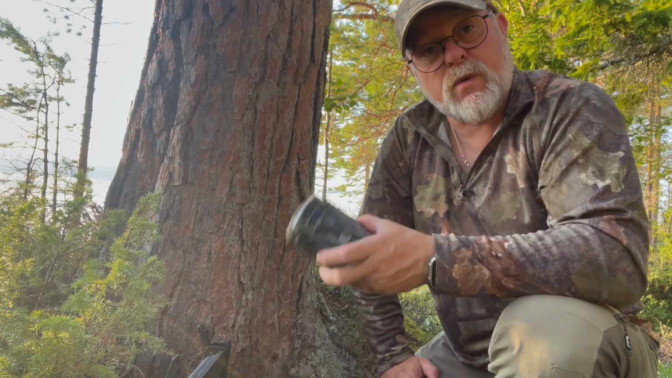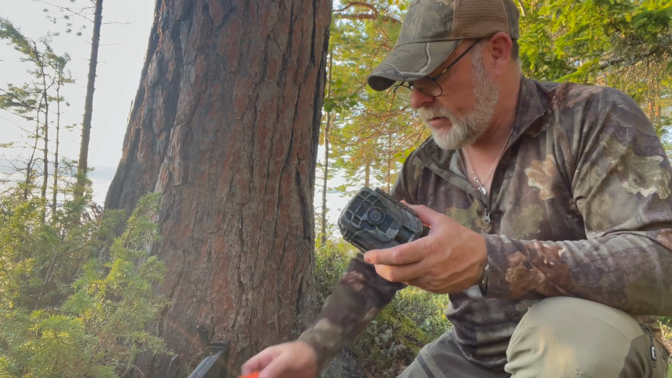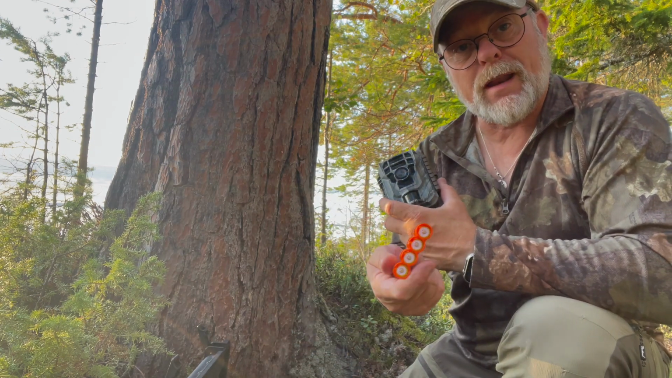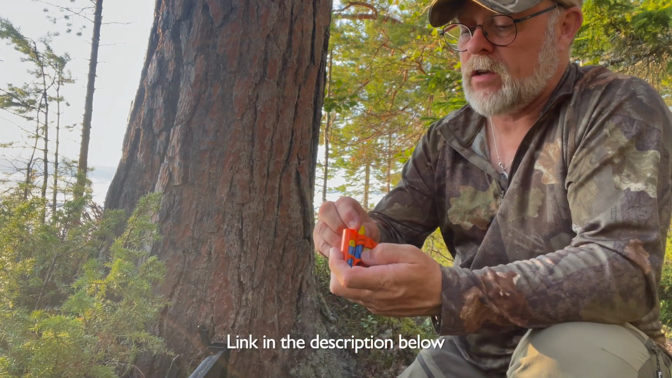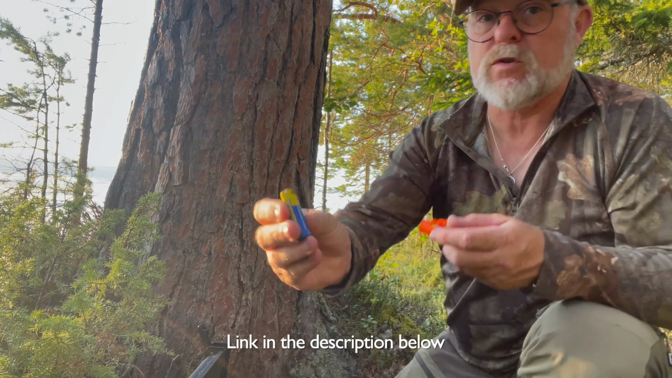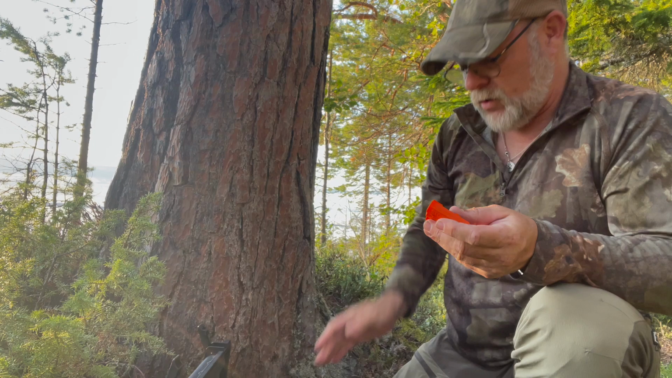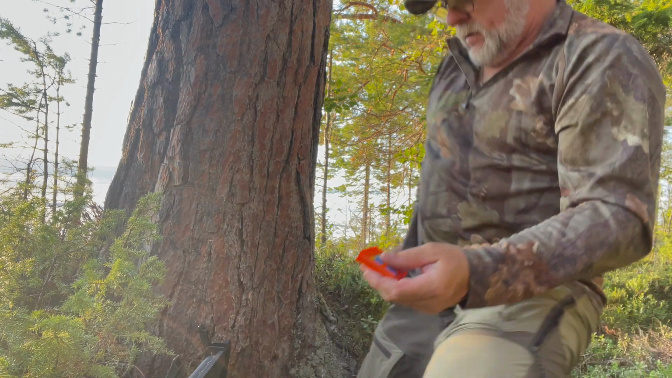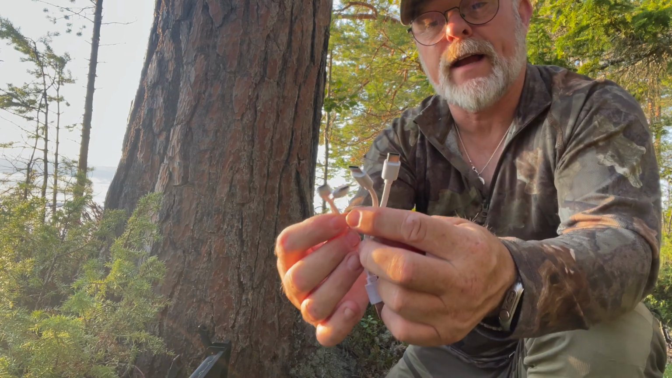I run 2 of them off AAs, because a lot of the time, I'm only putting 1 out. And for that, I bought some AA rechargeables. These are just rechargeables where you charge them in the side, and you have a 4-gang.